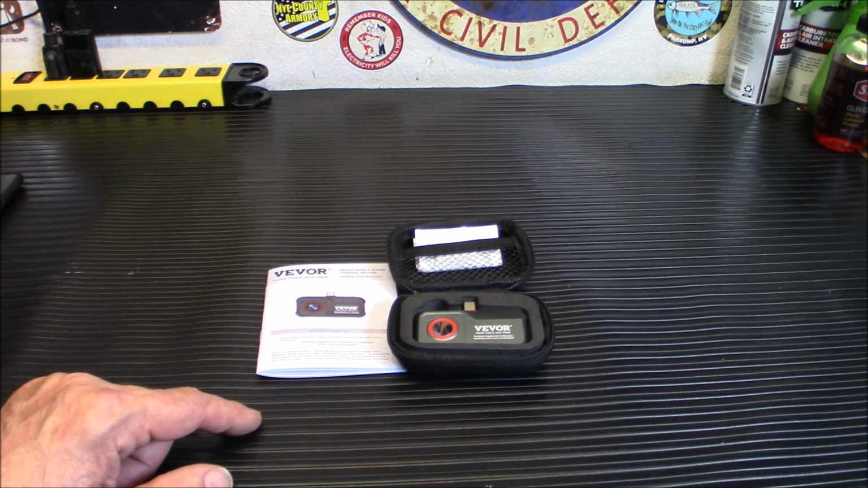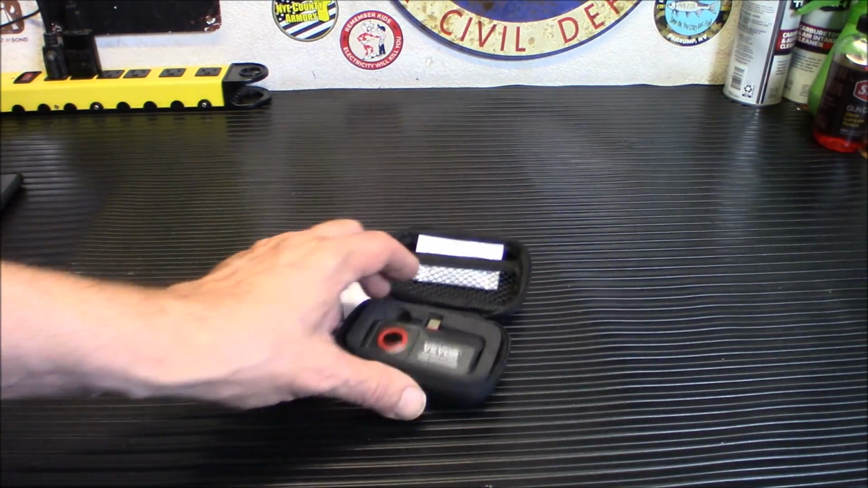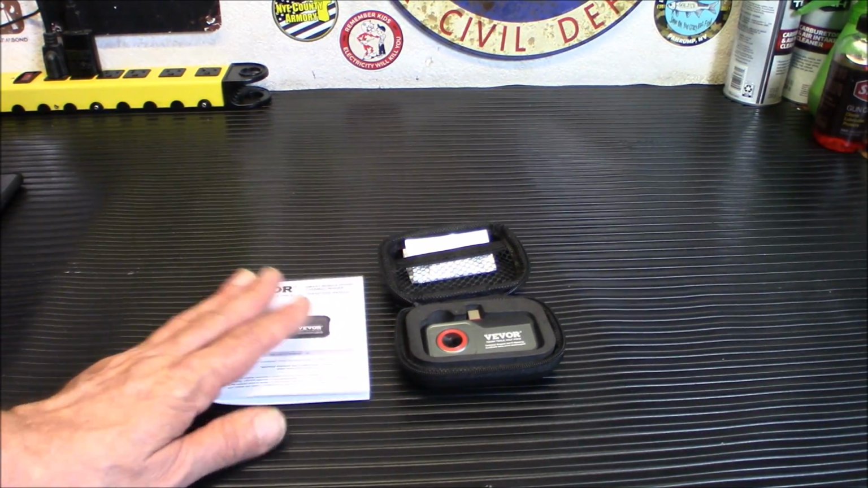Thermal doesn't get cheaper than this, so definitely worth checking out as a good entry-level thermal. I mean, I've done some thermal binoculars before, but this is really handy. And to have this in your pocket all the time, wherever you go, hey, you can't beat that.